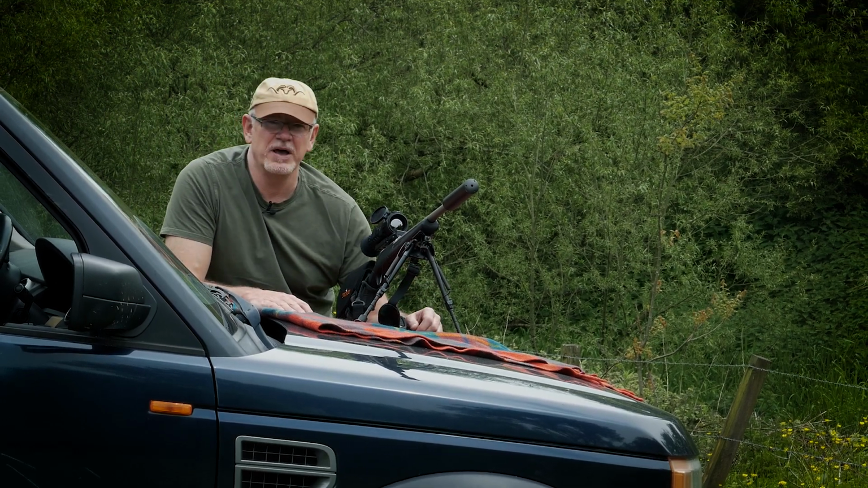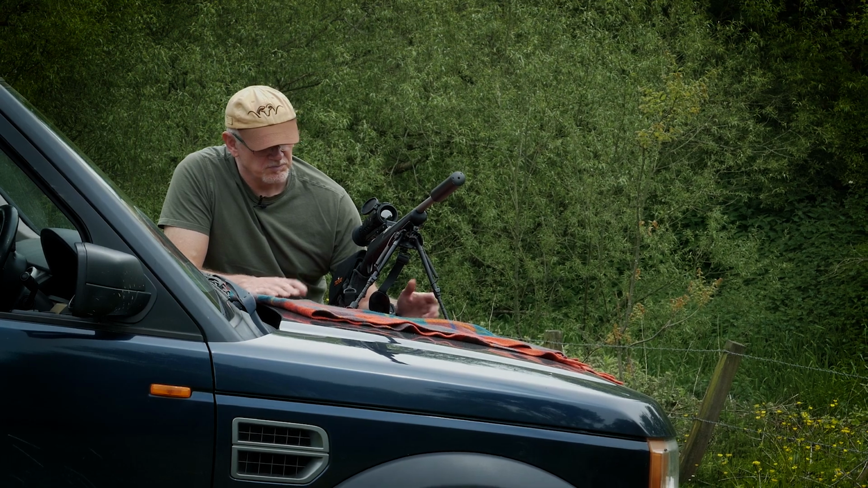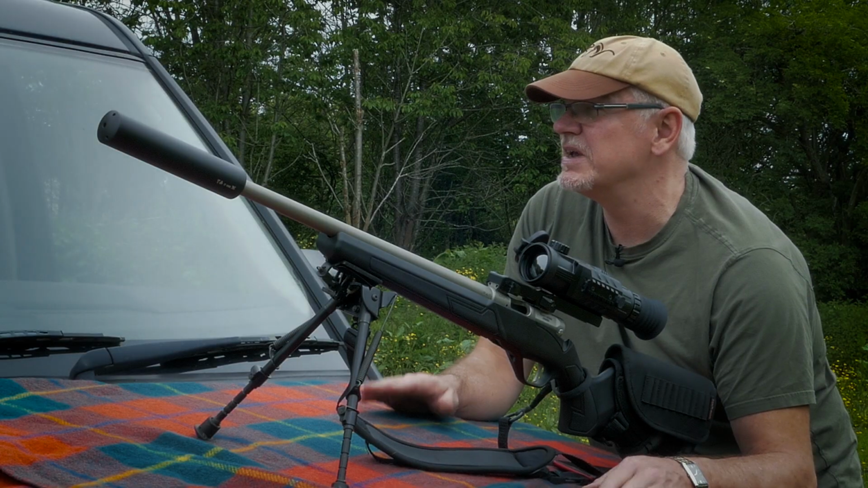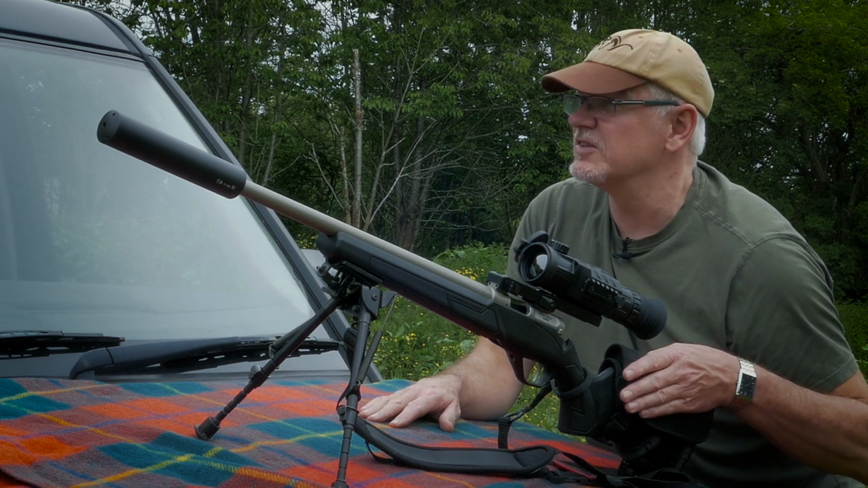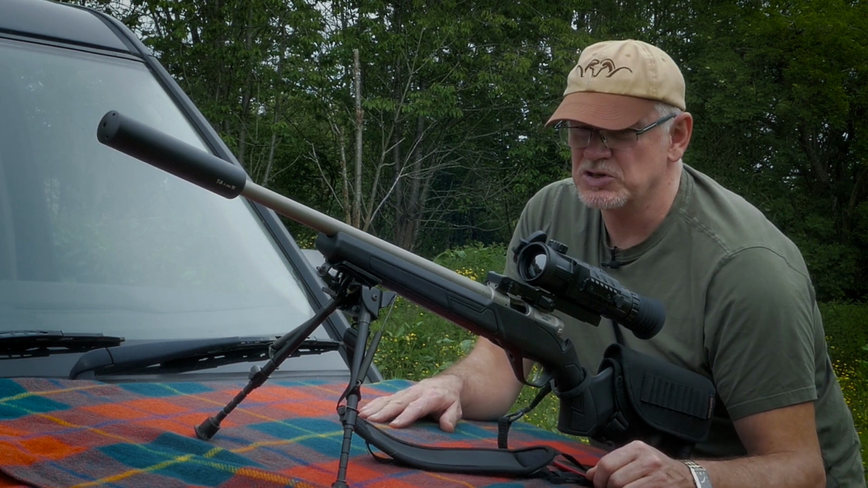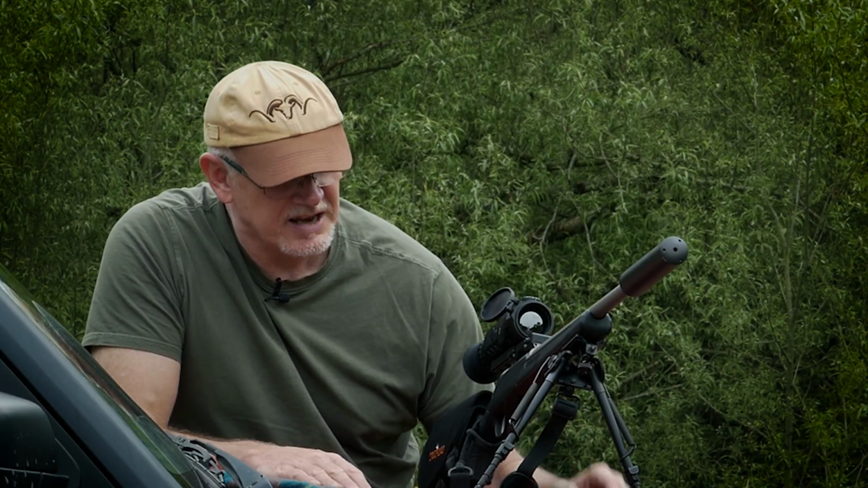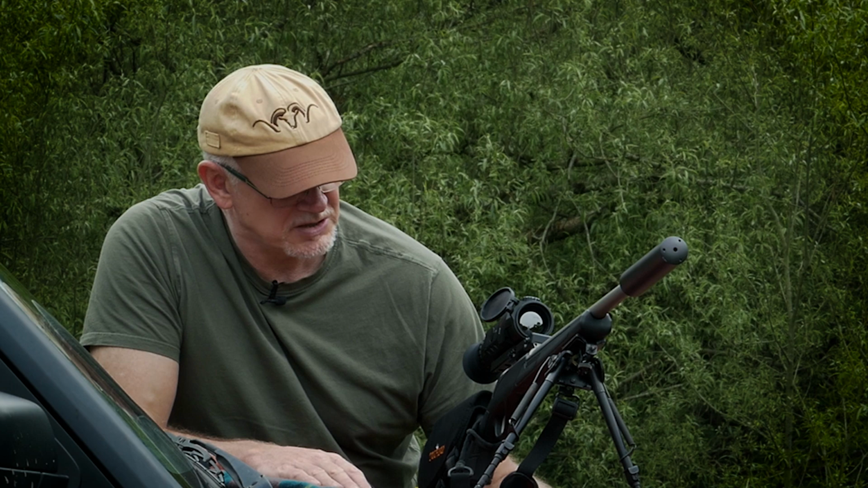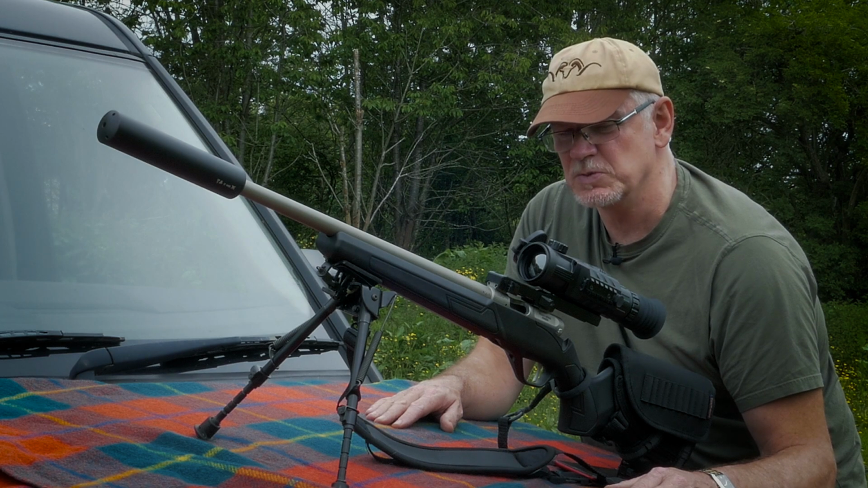Obviously, it's sled based as opposed to tube based like the Pulsar. For some people, that's a big deal. For me, not really such a problem. A lot of people like to maintain the sort of head and eye position on a tube scope. Obviously, with the sled, you're slightly elevated over the bore, should I say, which on a centre fire is not as big a deal, to be honest with you.